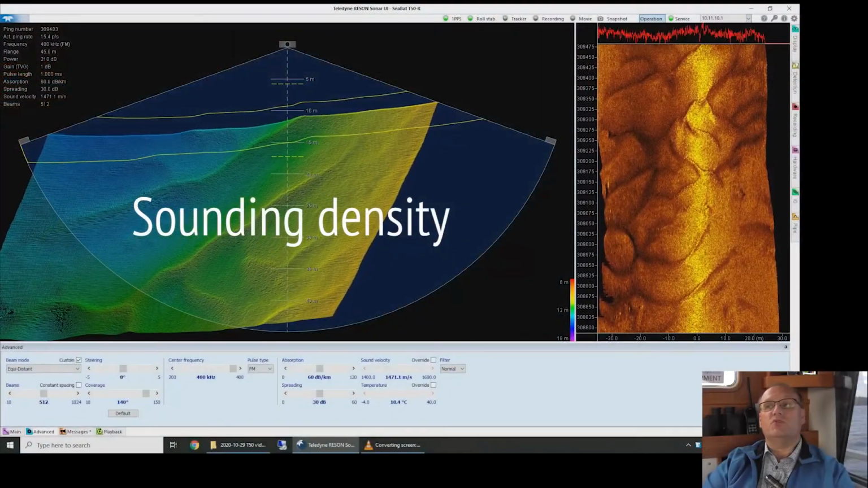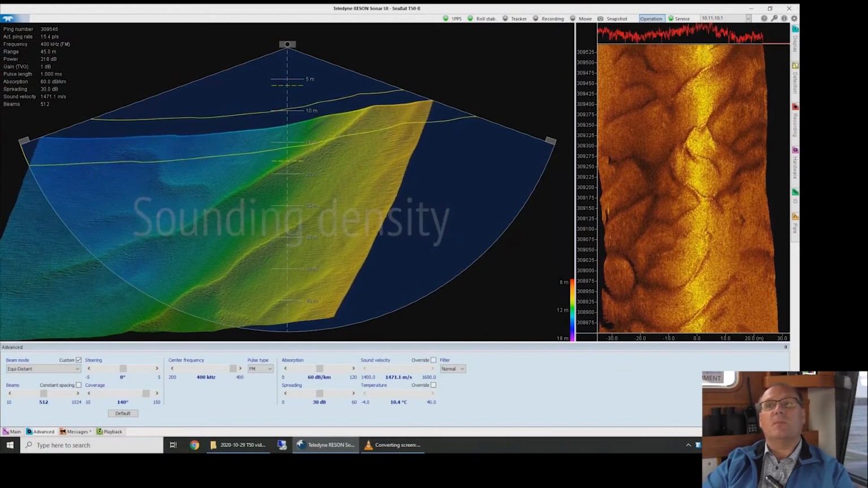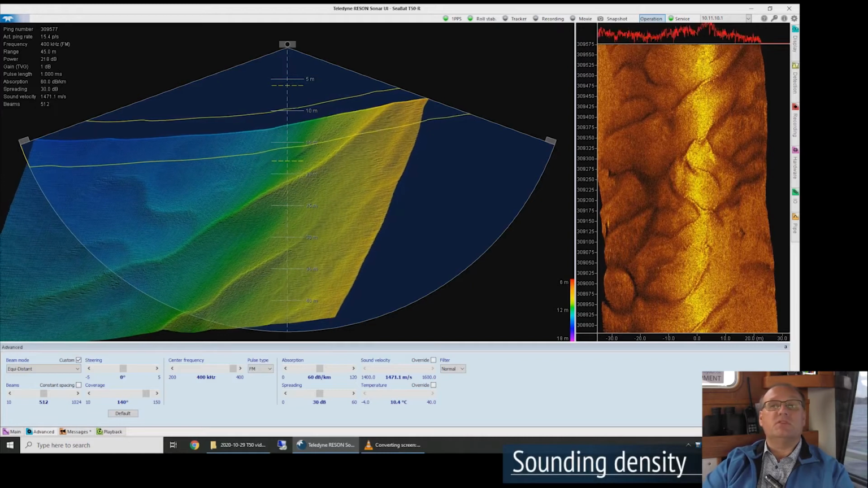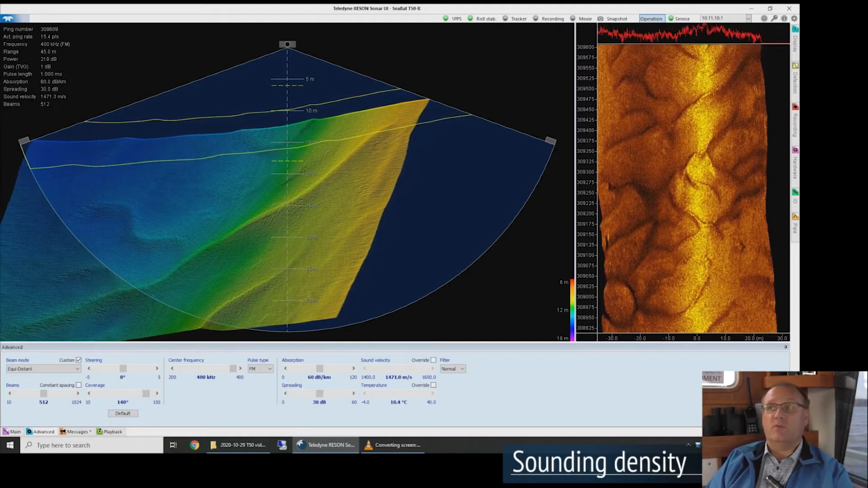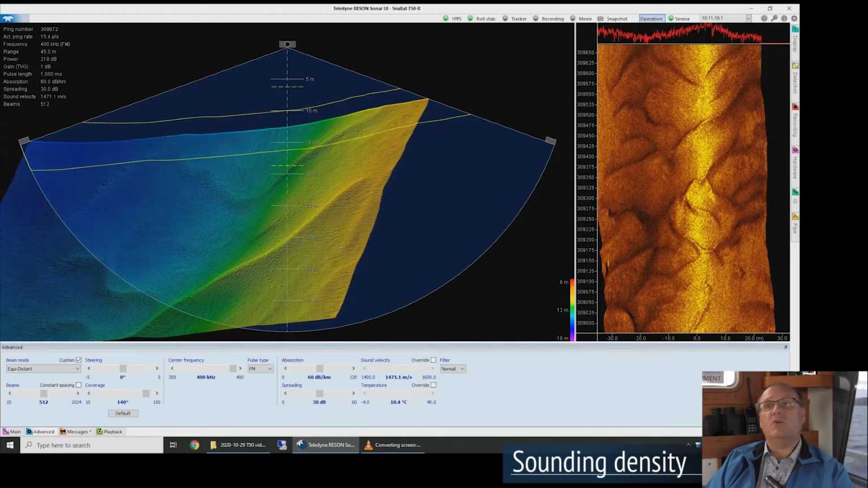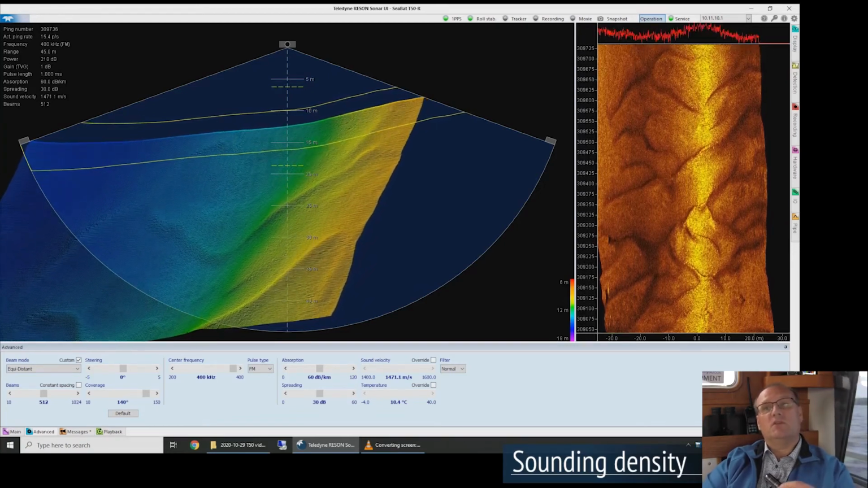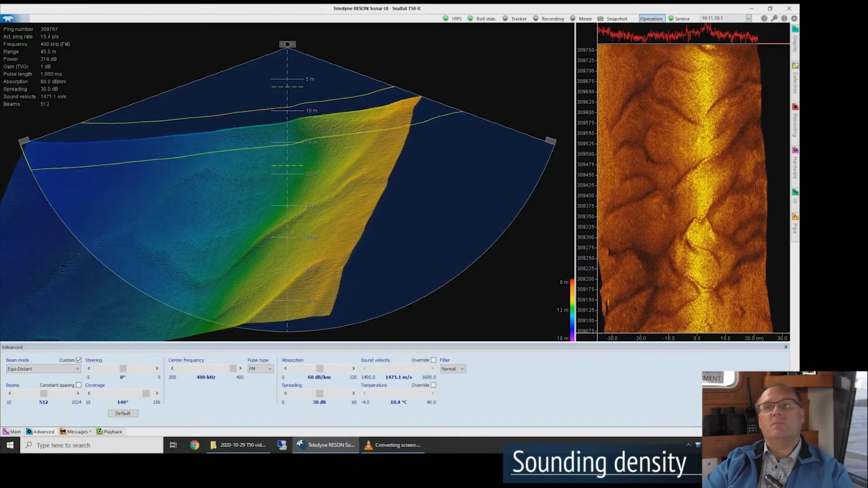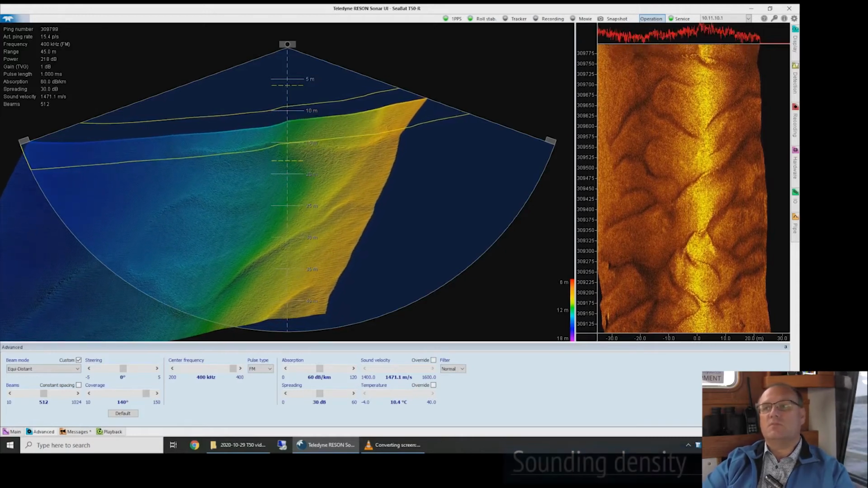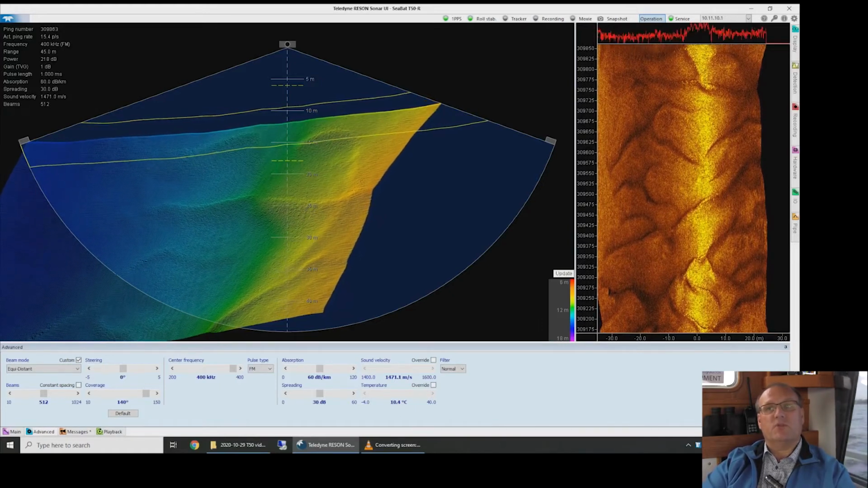With the SeaBat version 2 update, we introduced 1024 beams per ping. The SeaBat sonar has always been capable of 512 beams per ping, but we have upped that now, and thereby doubled your sounding density from the same piece of hardware. Let me show you the difference between 512 beams and 1024.